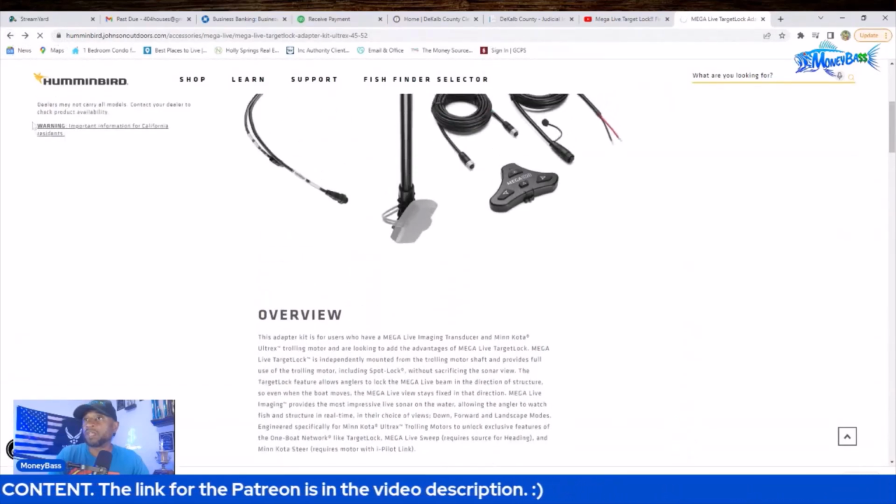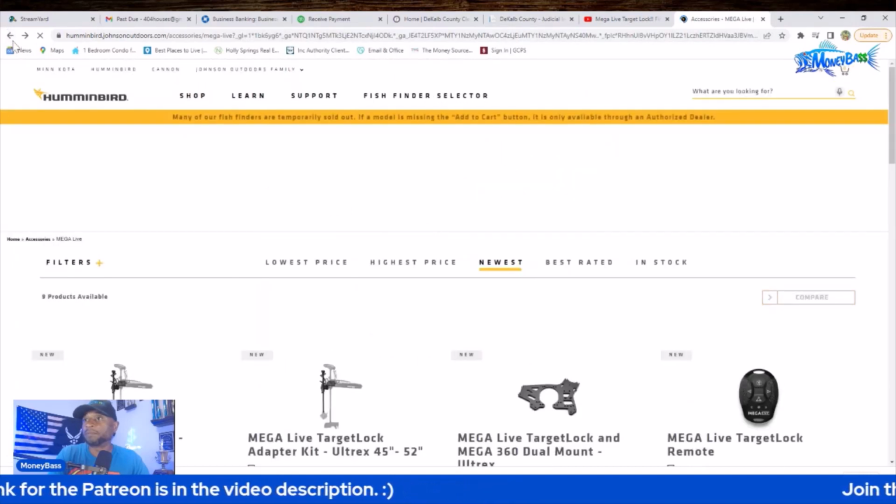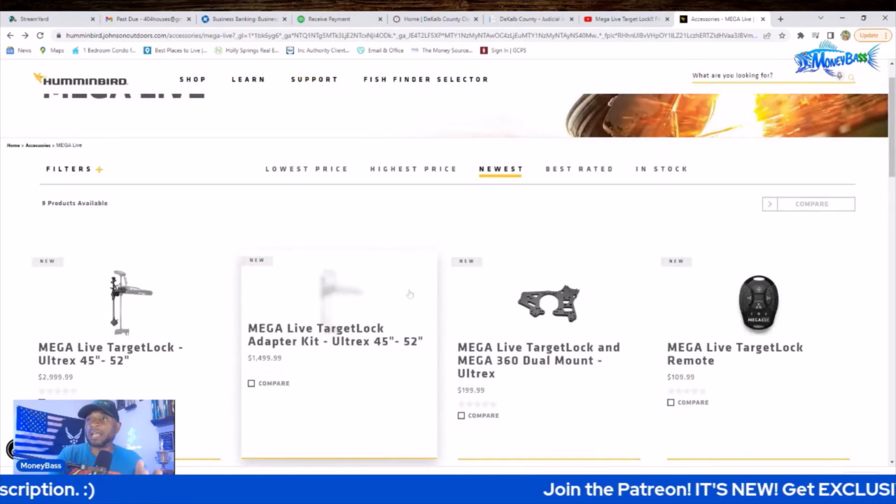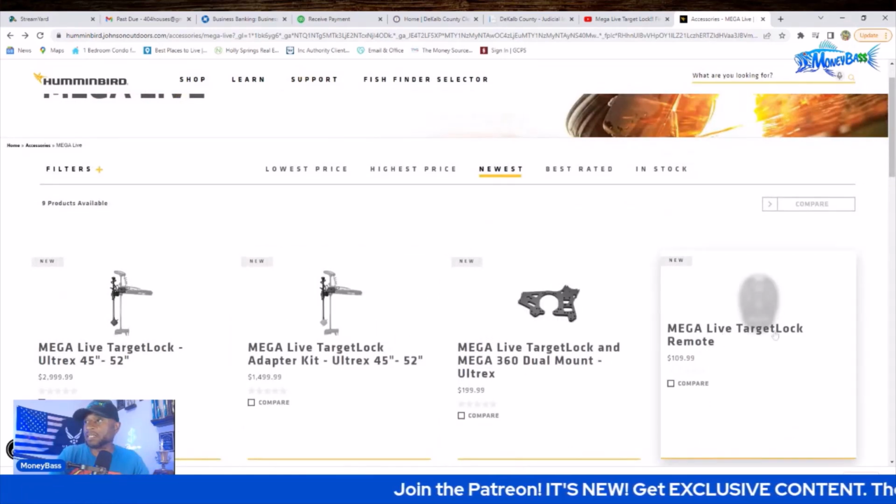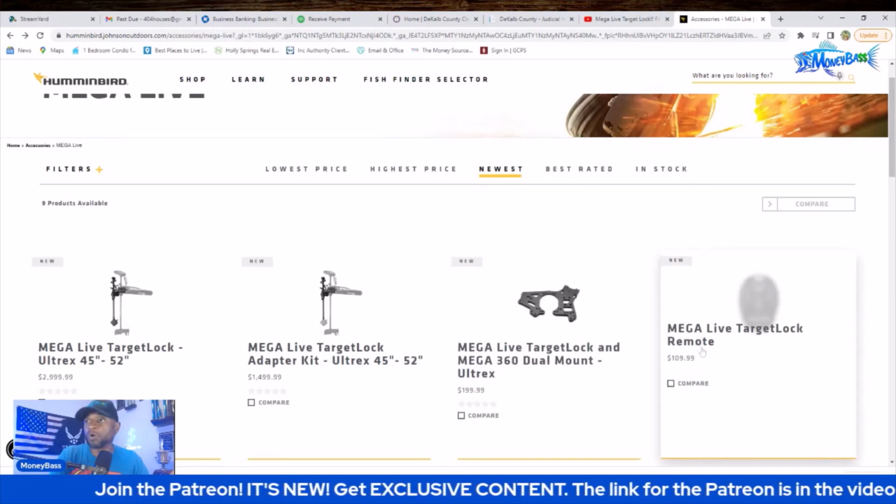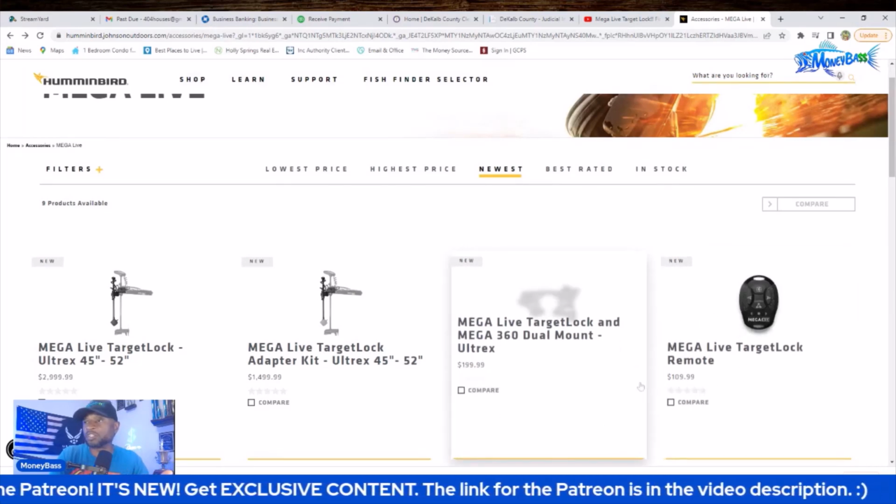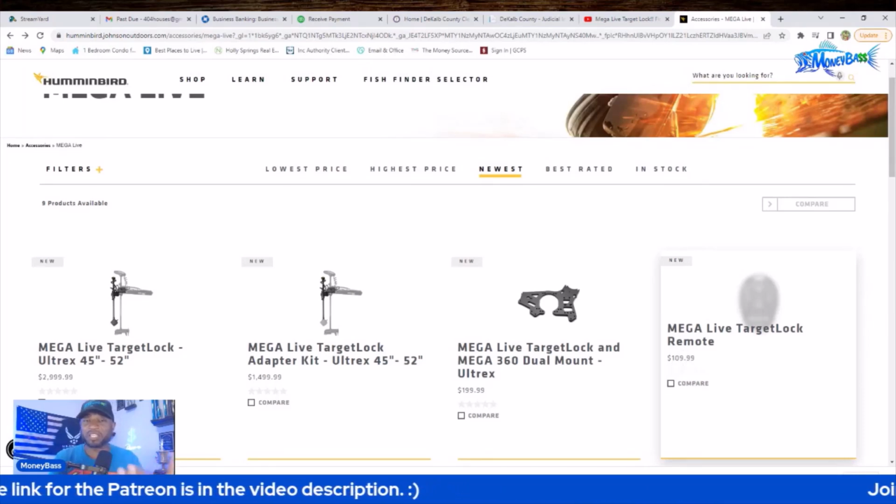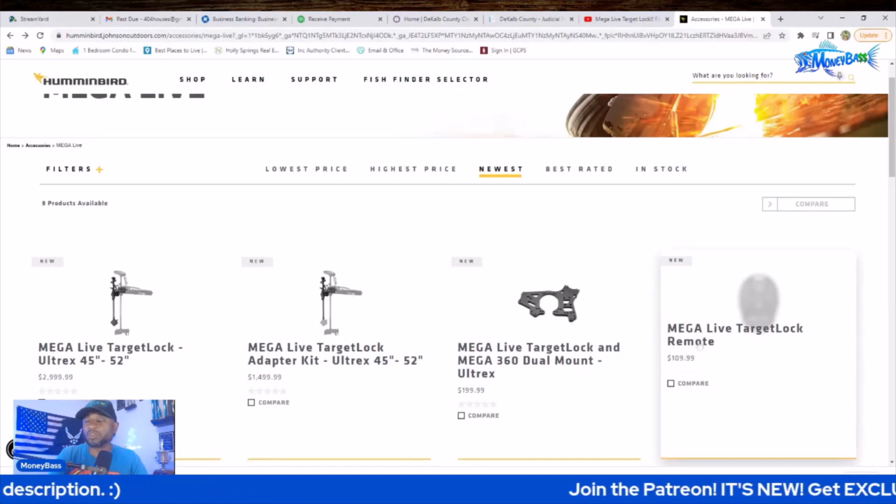All right, and let me just go to one other section real quick. See if I already have that queued up. Okay, there we go. So another item that you can get for that, guys, is the remote. So if you're more comfortable with using a remote versus that foot pedal, then that is something that you want to check into. That will be another $109.99, guys. So just remember, with each one of these things, you just have to weigh the pros and cons to determine what is best for you.